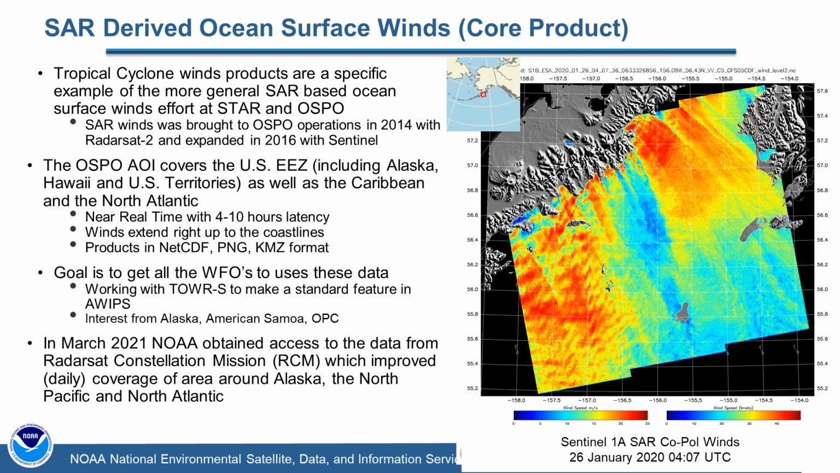It's going to expand again here in 2022 when the RADARSAT Constellation mission data are integrated into it. The focus is on the US EEZ for Alaska, the CONUS, Hawaii, and the US territories, and we've expanded it to include the Caribbean and the North Atlantic. We get the near real-time data with somewhere between 4 to 10 hours latency. We can extract the wind information right up to the coastline, and produce the data in a variety of formats for folks to use. Again, the goal here is to get the WFOs hooked on it.